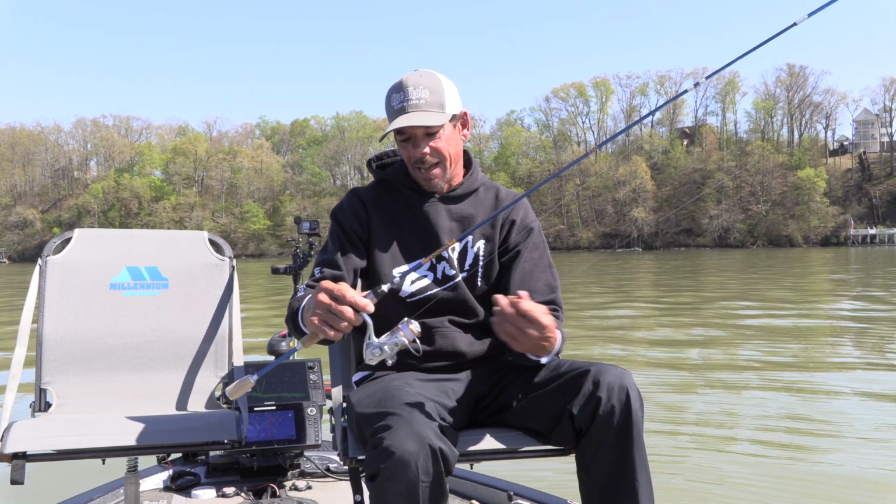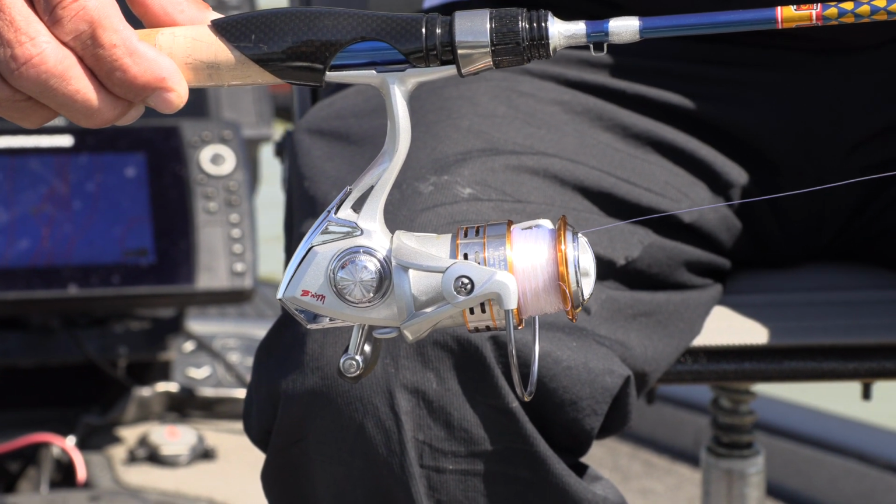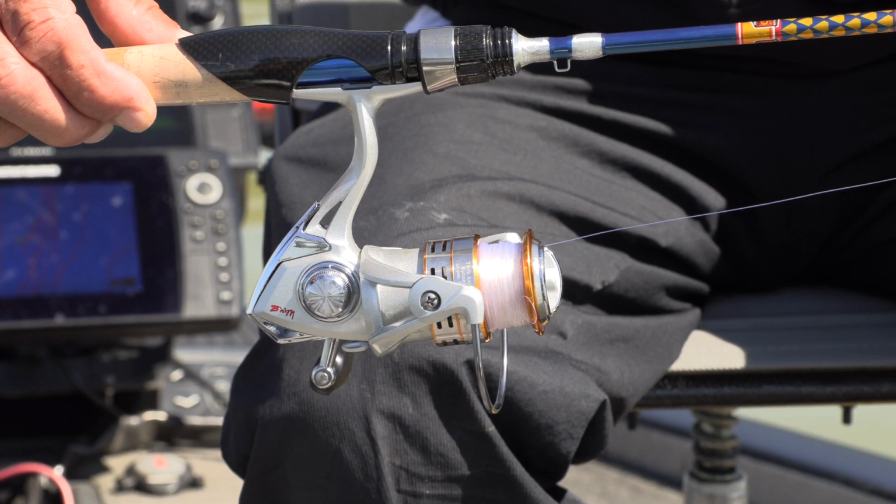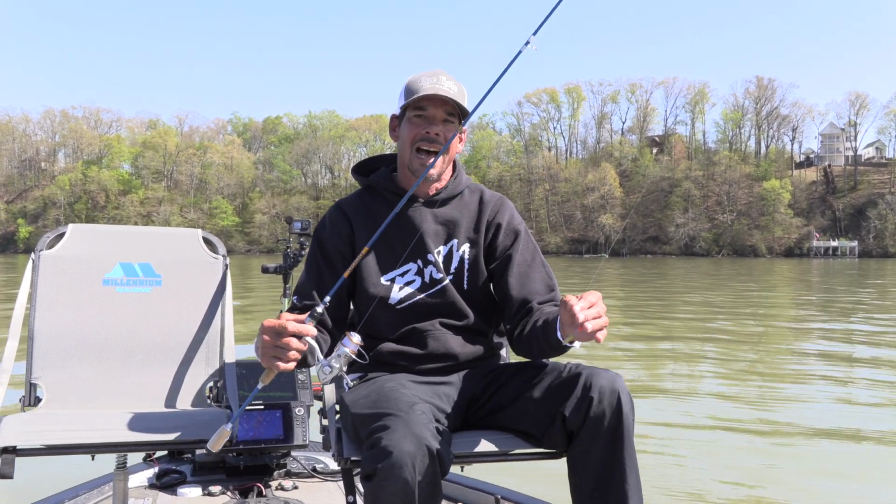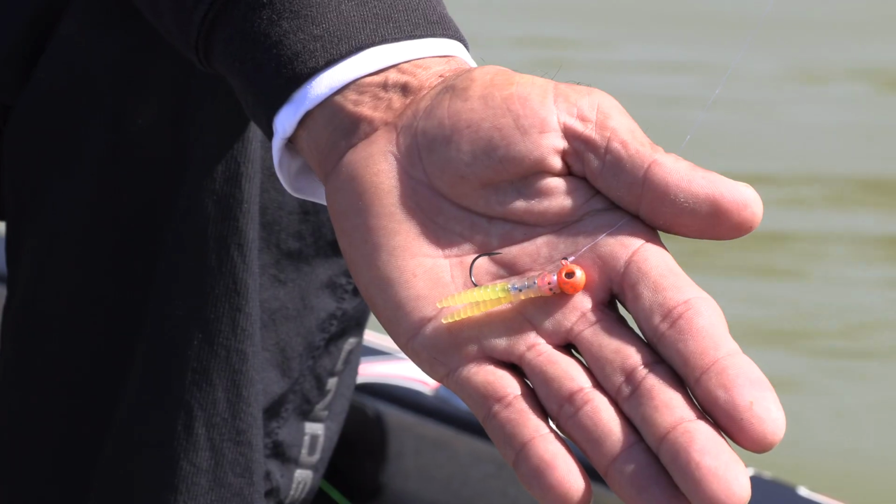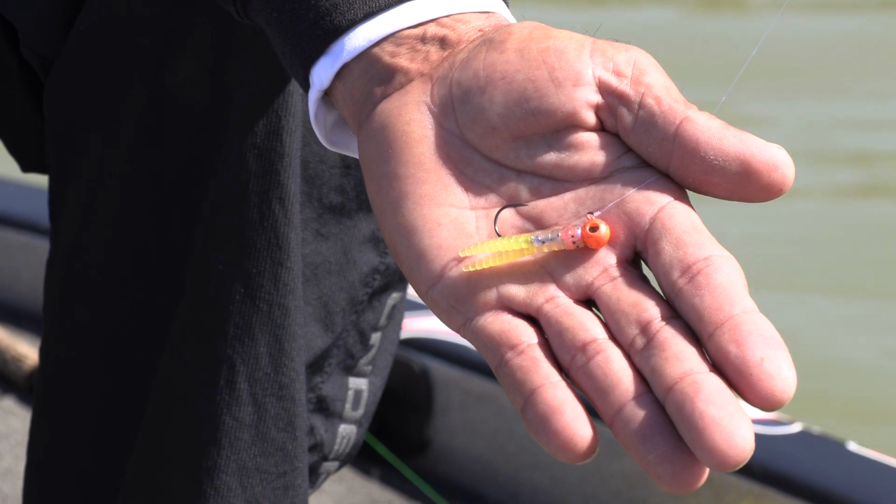Great rod. Got him hooked up there with a 75 series reel. Probably one of my favorite reels that B&M's come out with. Smooth, great casting, love it. We were using the eye-hole jig in orange, and we were pairing it with a crappie magnet.